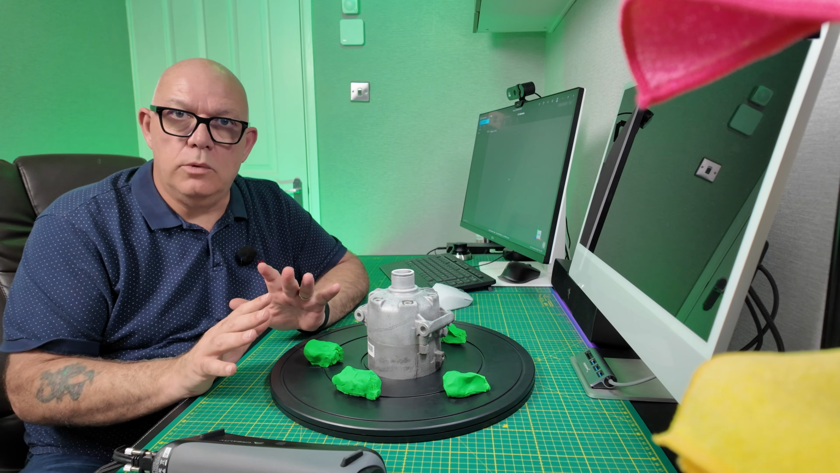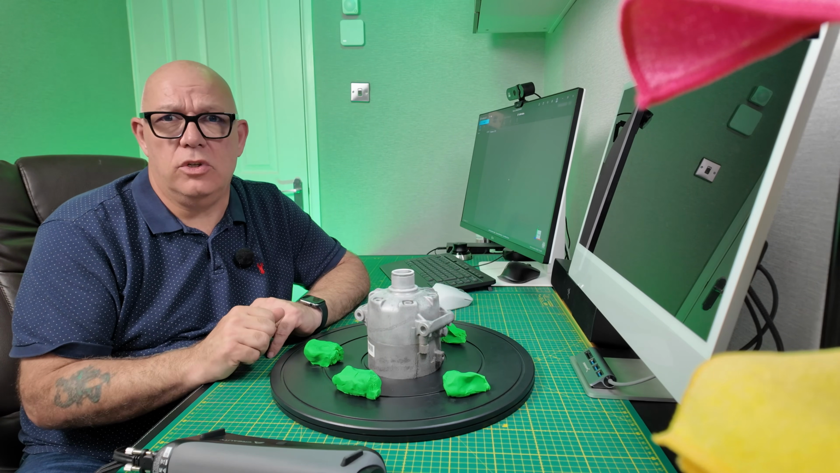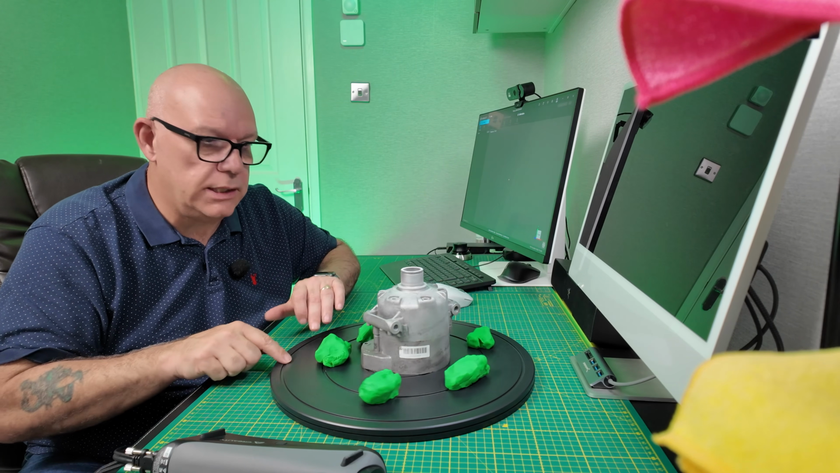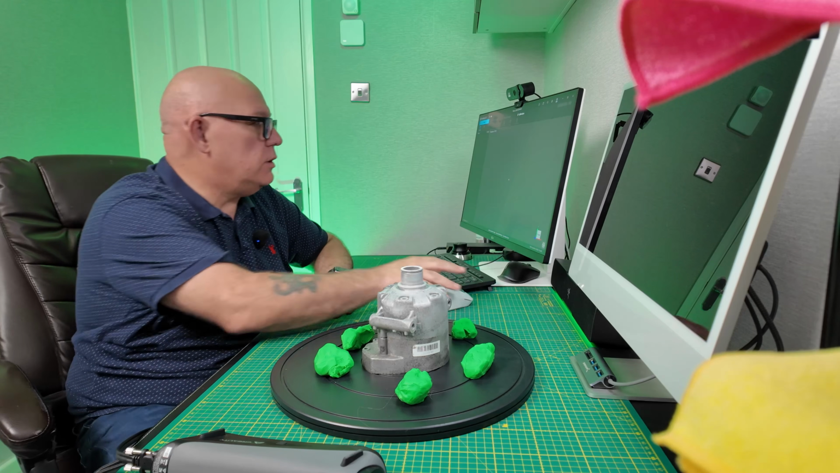Okay, I want to do that one more time then, because obviously the purpose of this test is to see whether it can track it in NIR mode and then see whether it can track it in laser mode. So I've just put these bits of plasticine around the edges just to help with the features, and I'm going to try it one more time in NIR mode.